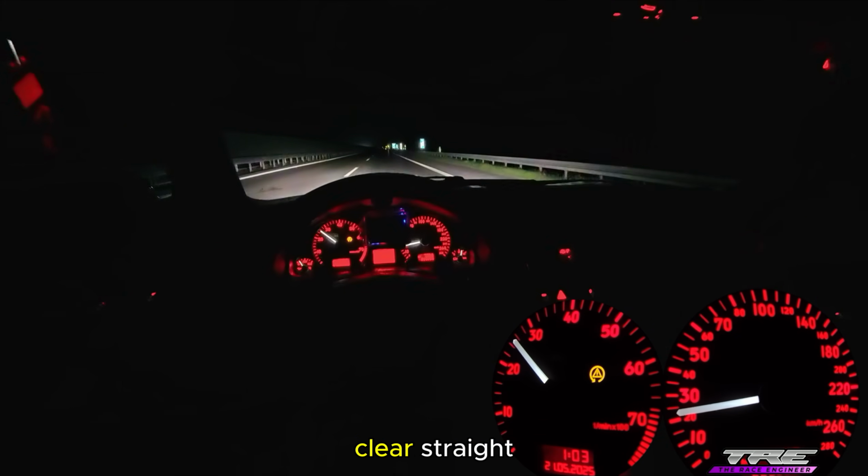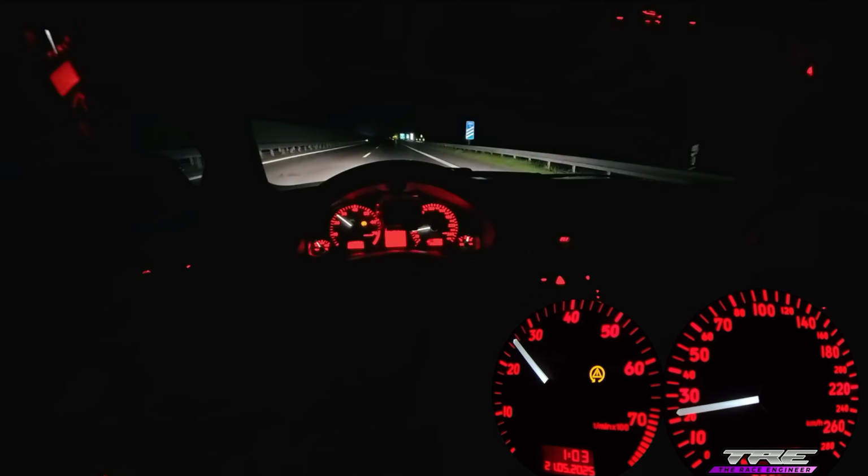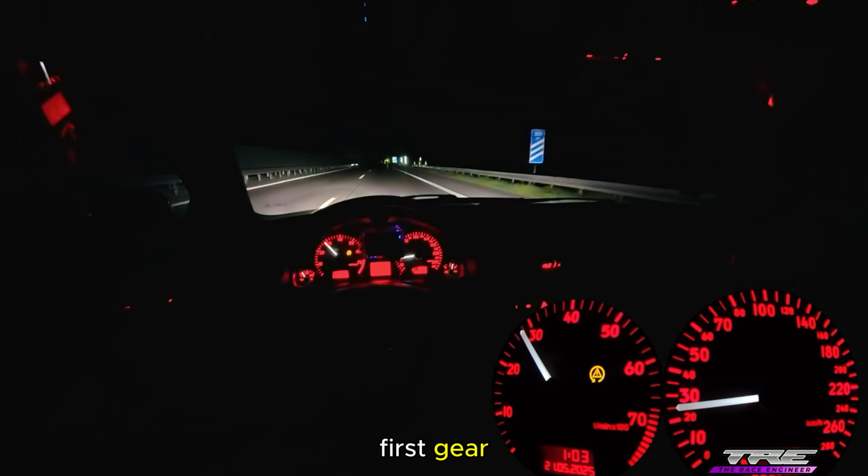Let's go again. Clear straight, no traffic. Enjoy the pull. 1st gear.